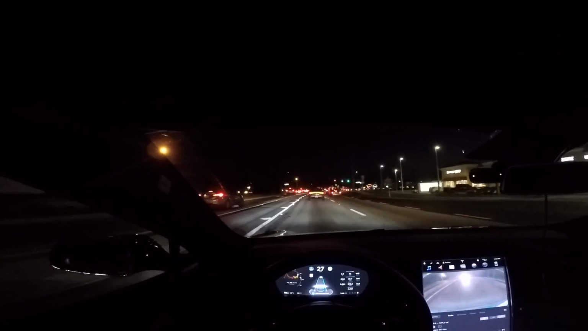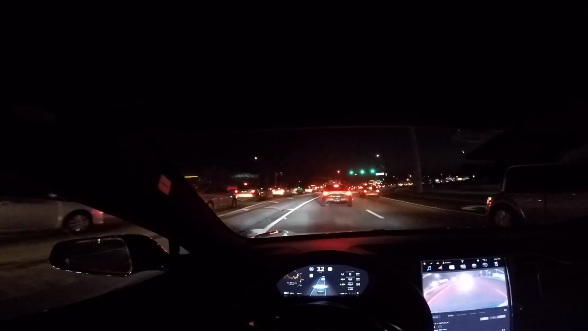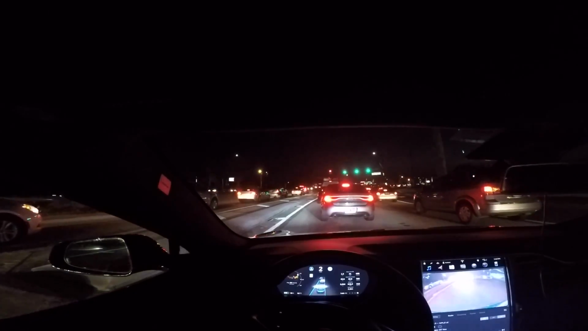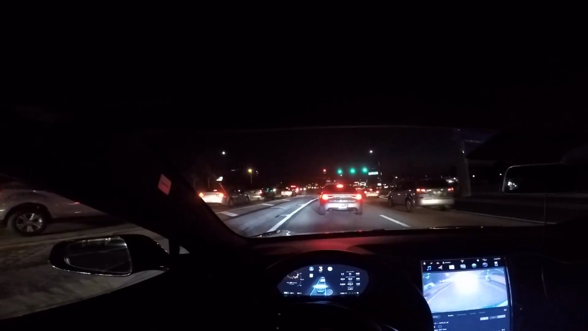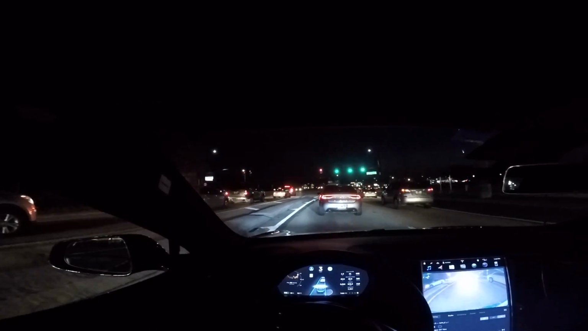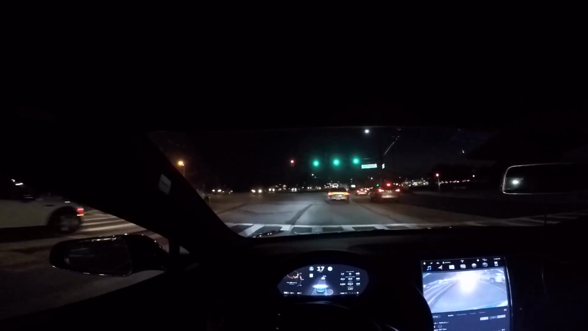If I go on some of the side roads where it had problems during the day, then I'm sure it will have problems at night even more. But right now, it's doing well. It would help if traffic wasn't this bad, but then again, this is a 45-mile-an-hour zone. Let's see how it's going to do here.